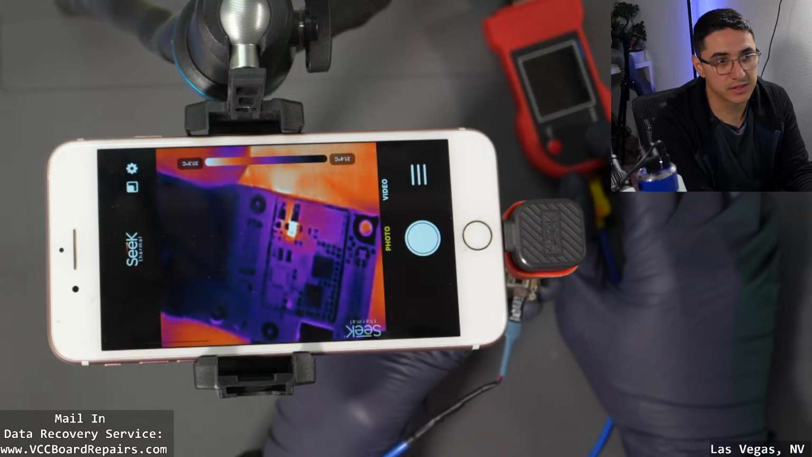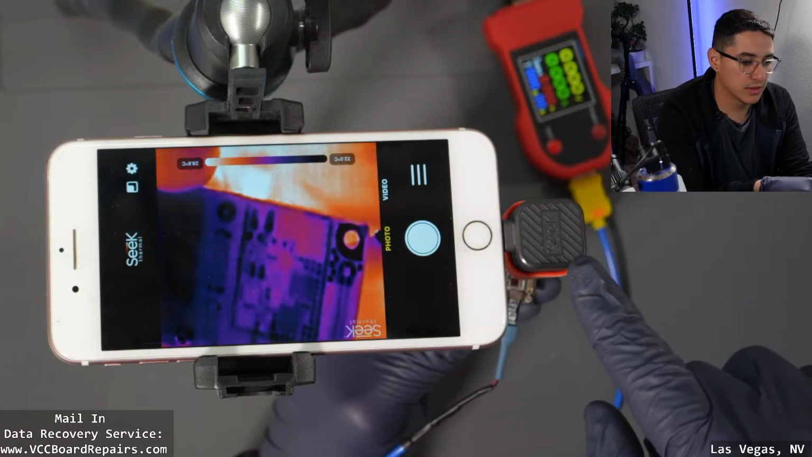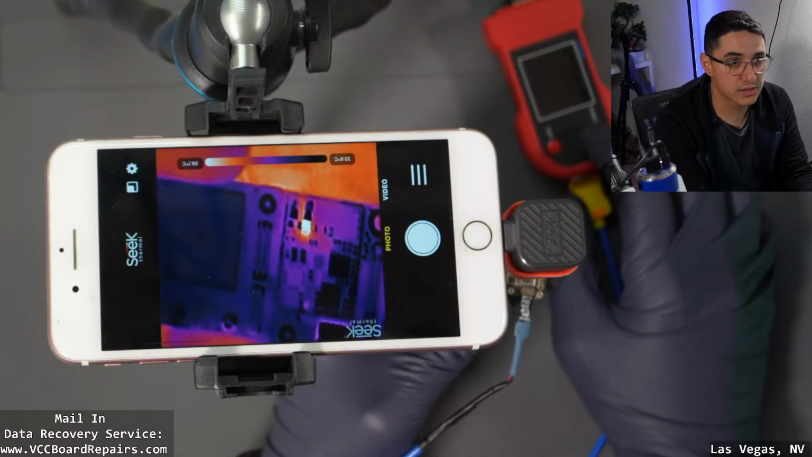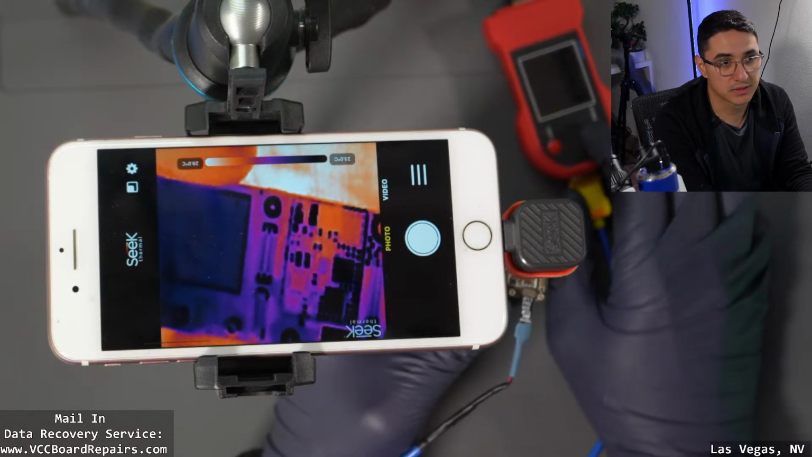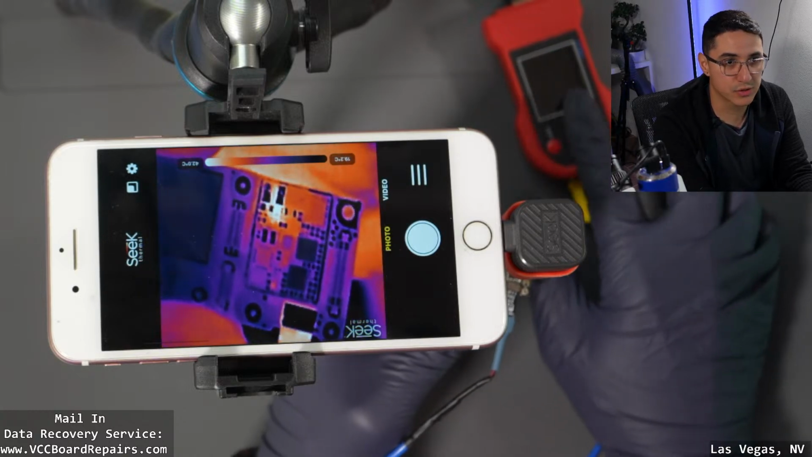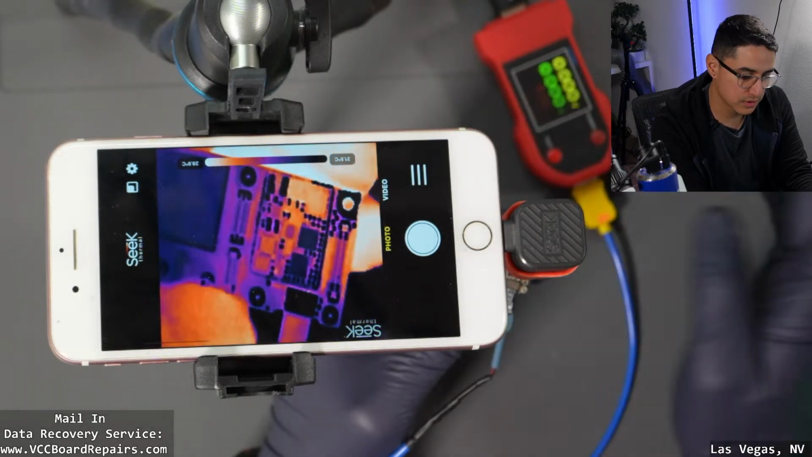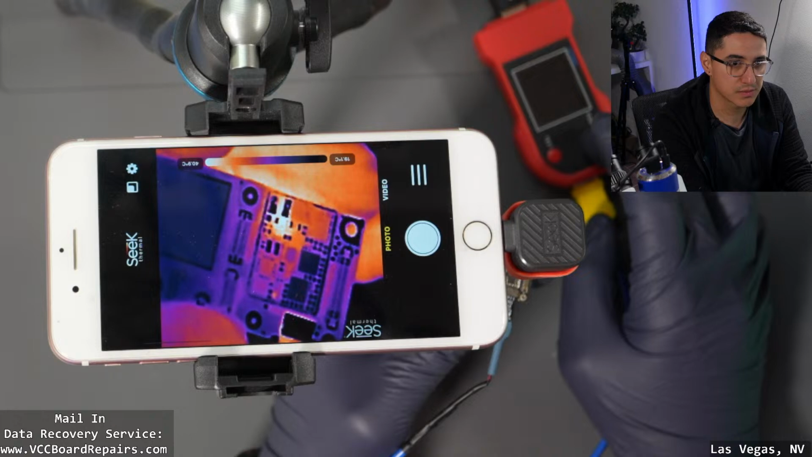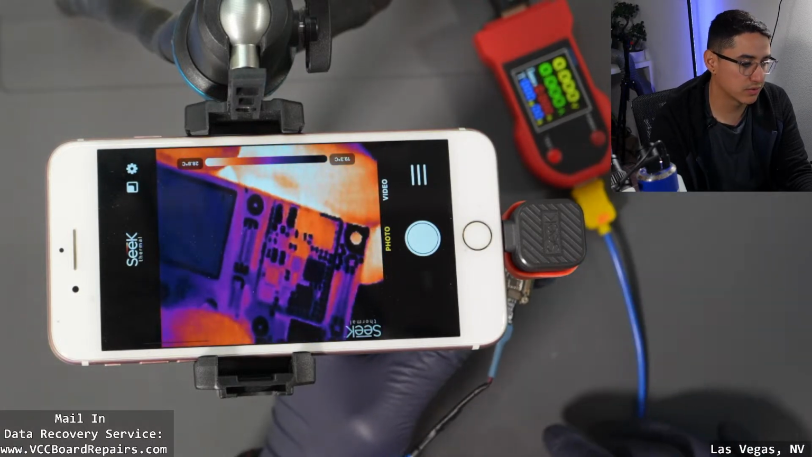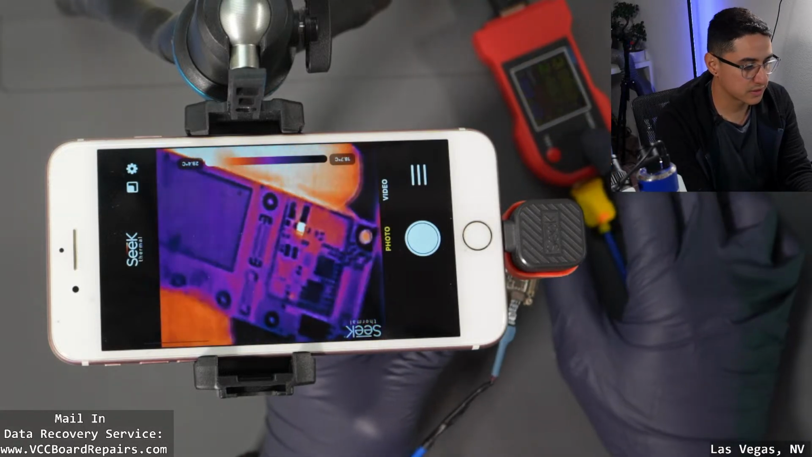Compare that to the Seek Compact Pro. This is the $150 Nano 200 with the $50 macro lens. So about $200 in, you have this kind of quality for the image. Now this is a max current draw short. So it's pulling about 2-3 amps at 4 volts. So that's going to create a really bright hotspot with the thermal camera. Now where it gets tricky is when you have a lower current draw that you're trying to find a short. I'll see if I could replicate that later, but let's test this out.